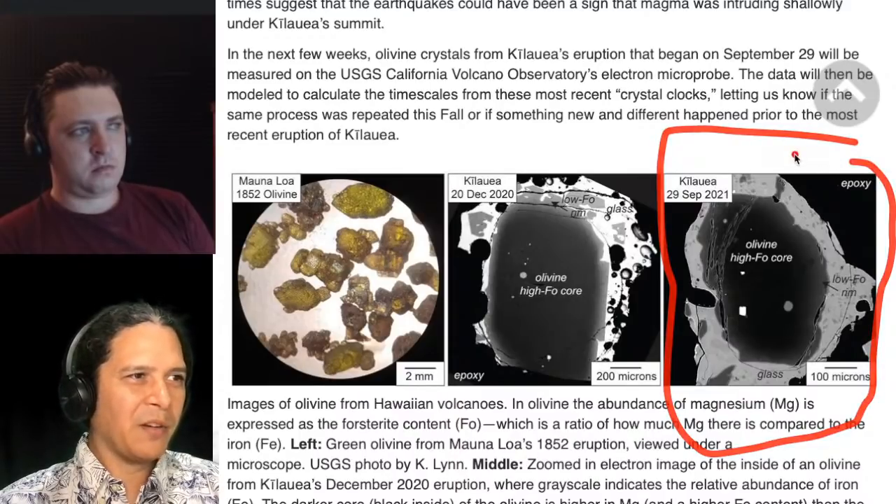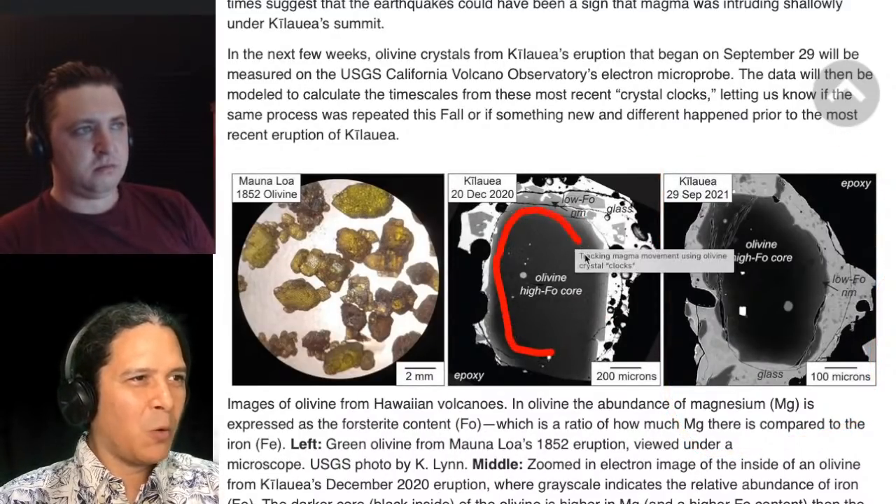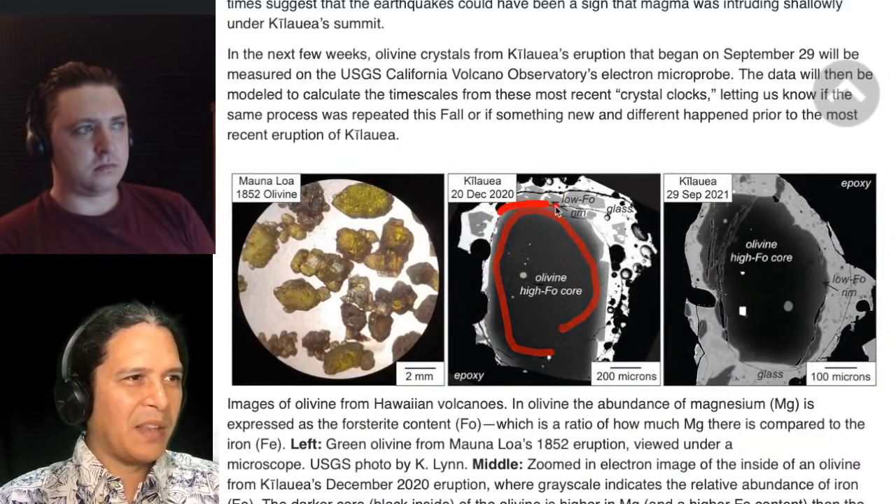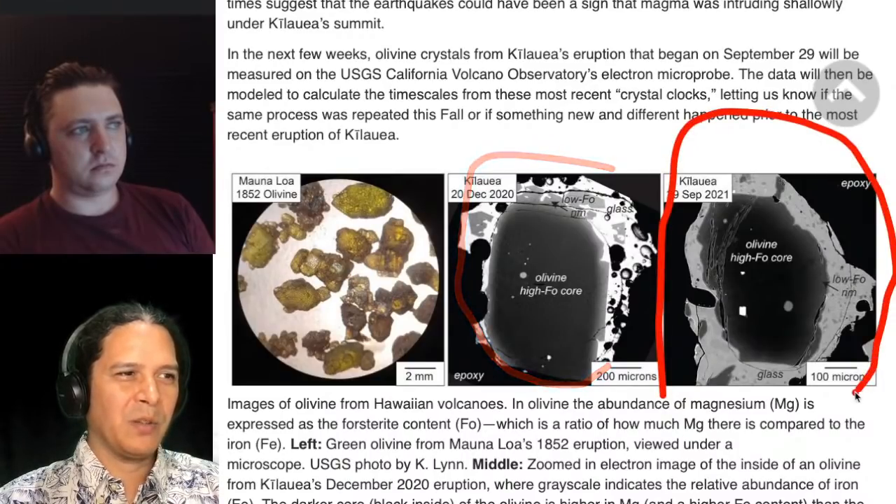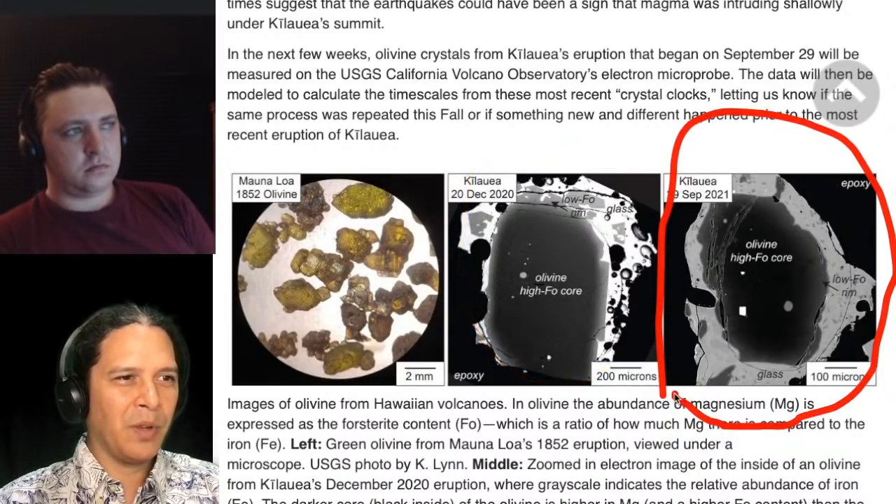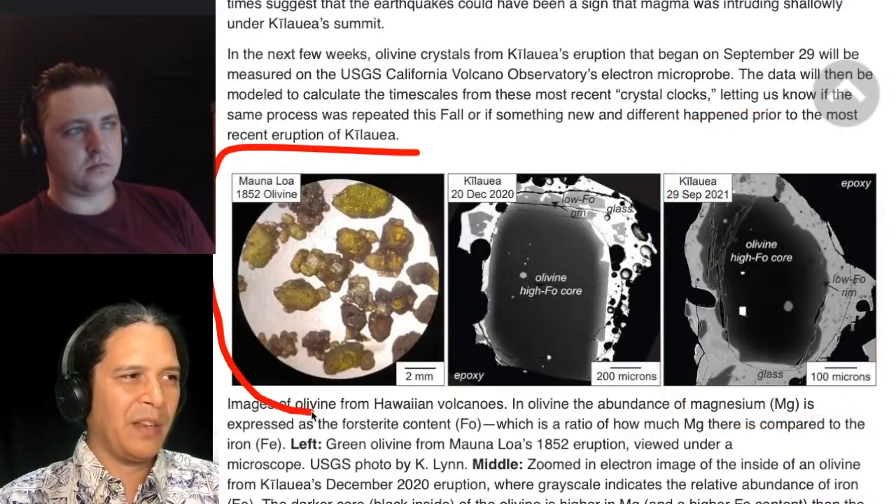And what they're pointing out here is that these olivines have high magnesium content cores with rims that are low magnesium content. And similar things here in December 2020 and in September 2021. So they're looking similar in a microscope. If you're looking at them in plain light, it might look something more like this. This is the 52 olivine from Mauna Loa.